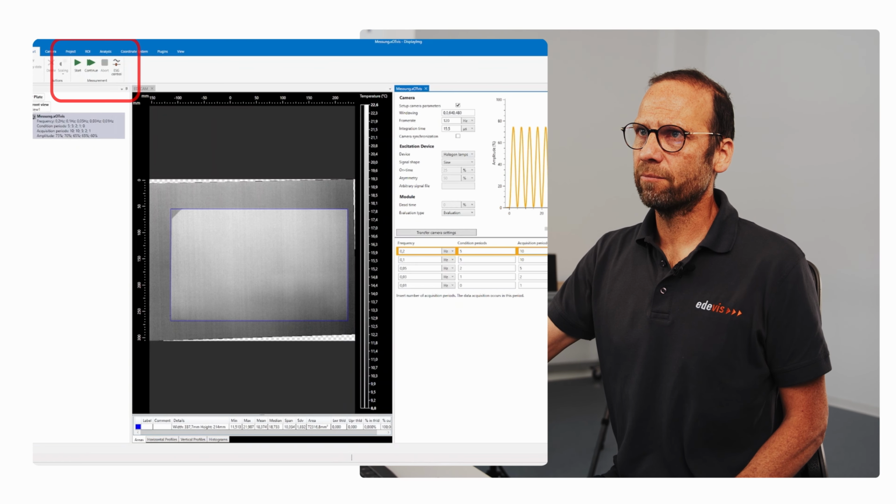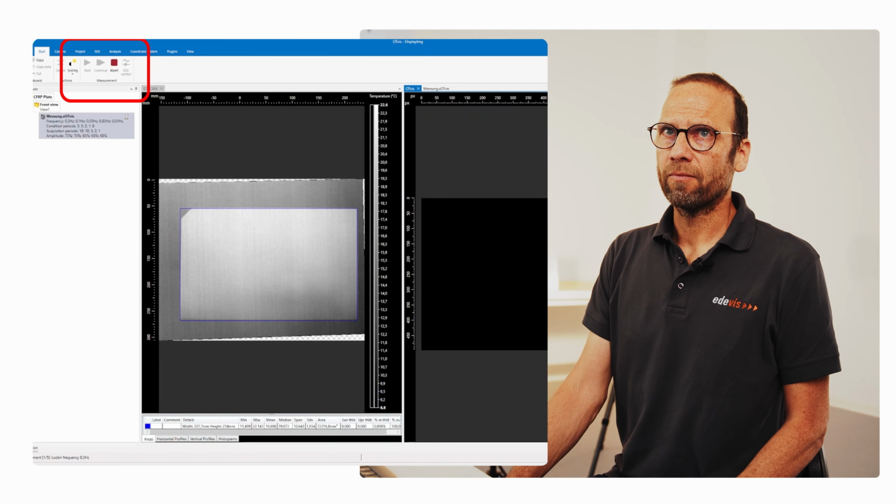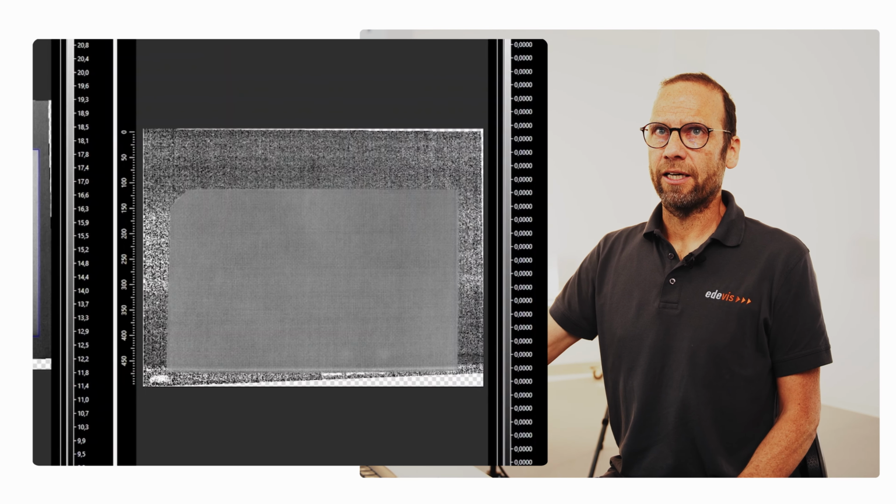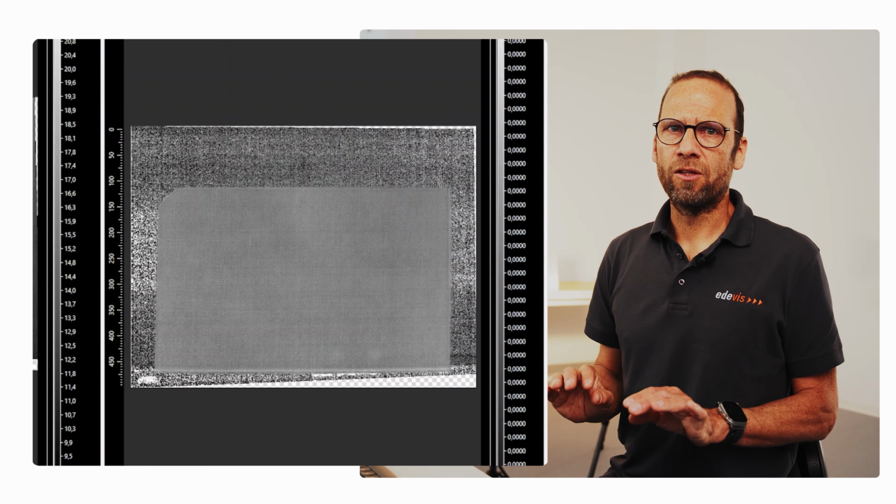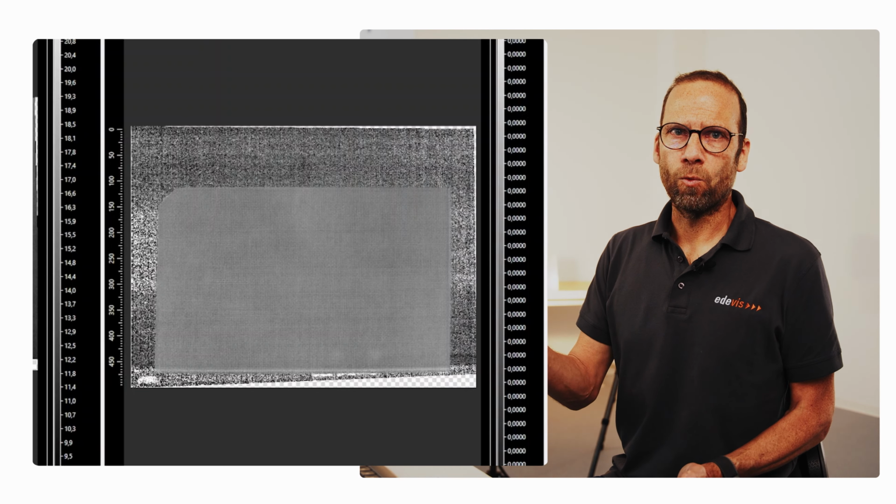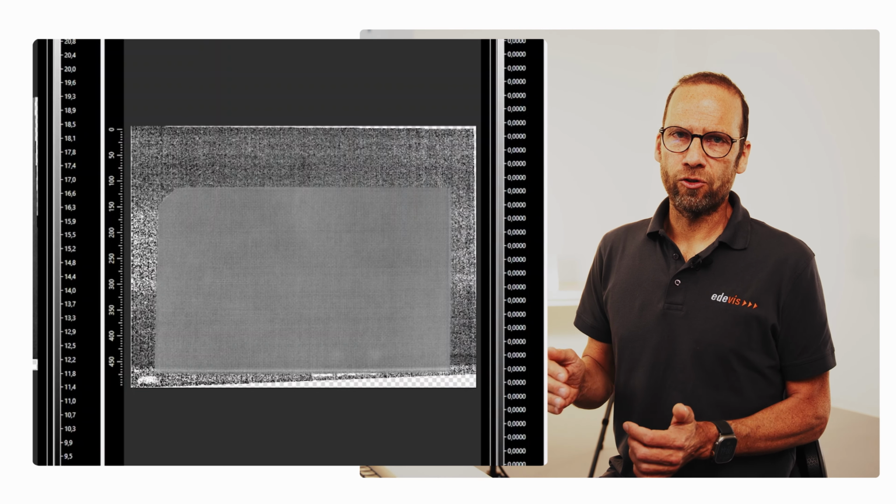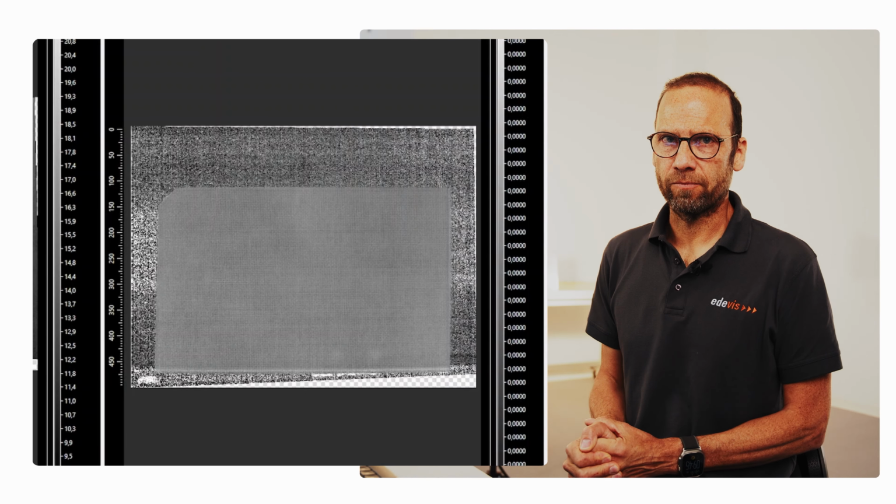Now let's start the measurement. You can see the intensity modulation of the lamps. And after a short time, we receive the first phase image at 0.5 Hz, where you see no flaw. Why? Because the diffusion length was insufficient. We did not reach the 1 mm where these flat bottom holes are positioned.